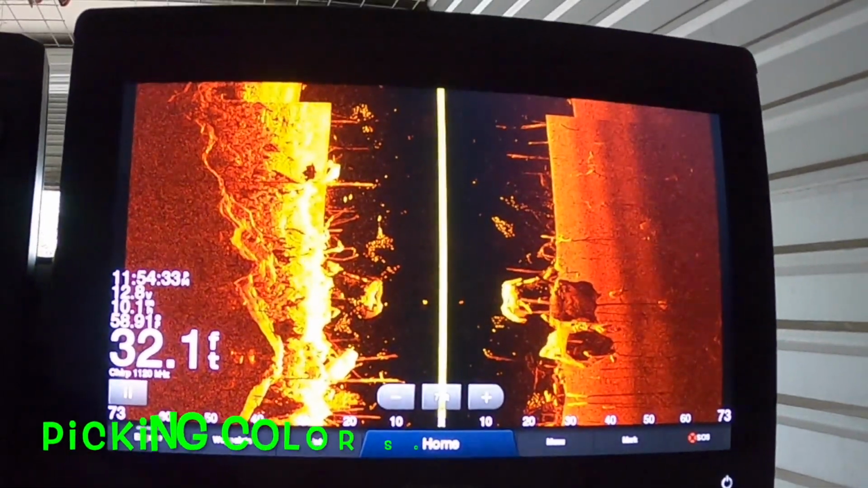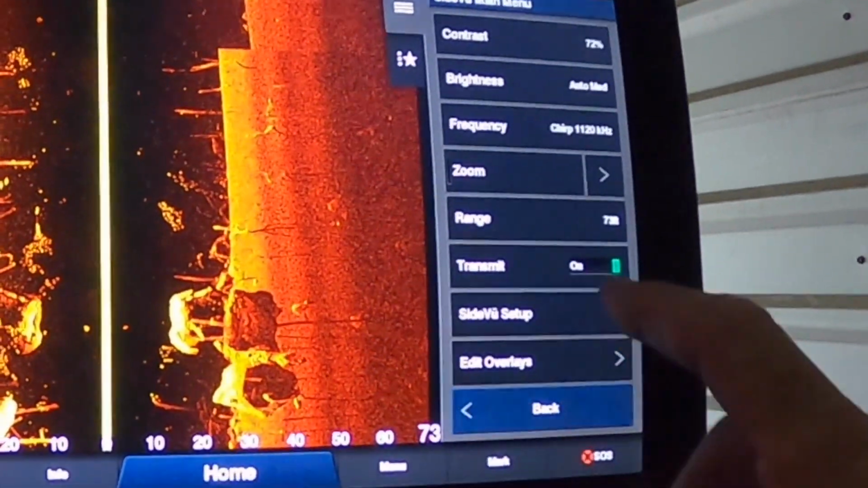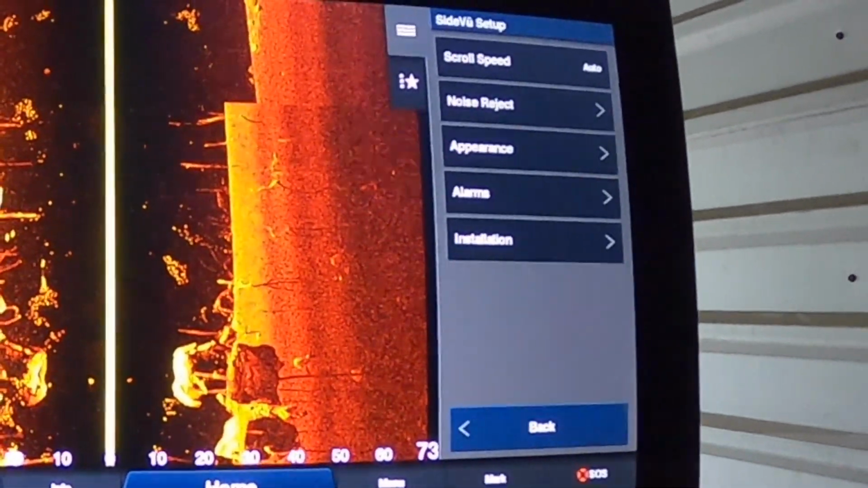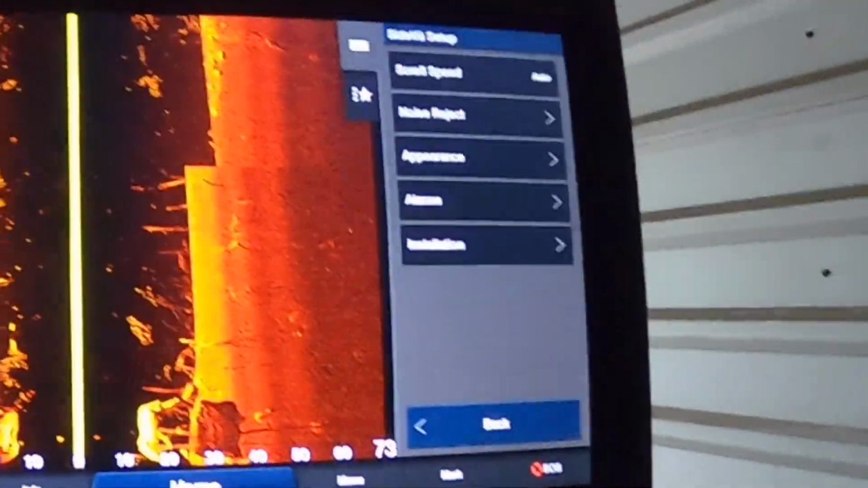Now, I'll also say, I see a lot of guys who pick a color scheme and just seem to stay with that color scheme all the time. What I have personally found is the color schemes really change based upon the light that I have, the ambient light. So bright sunlight versus dark versus clouds, versus even how dirty the screen is.